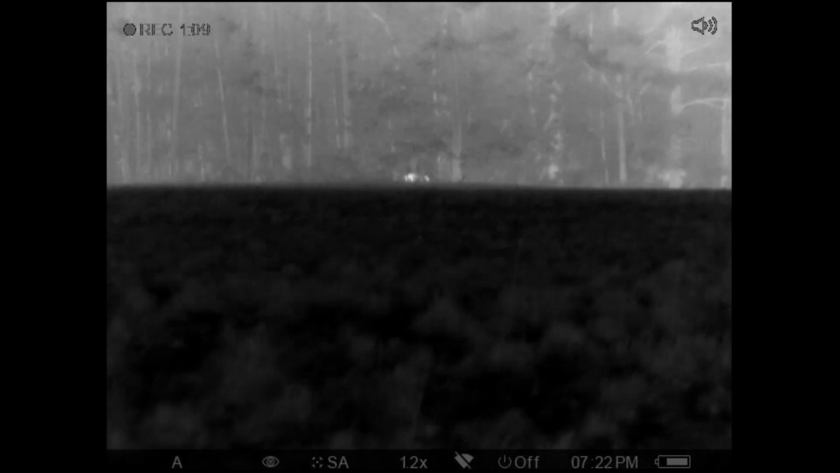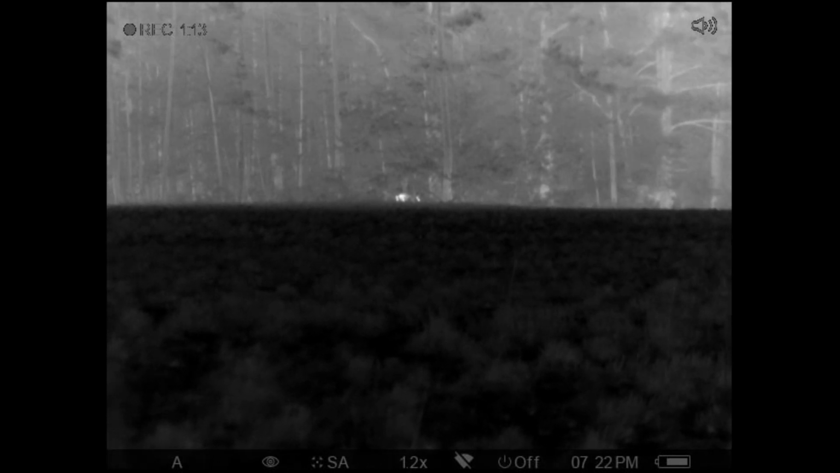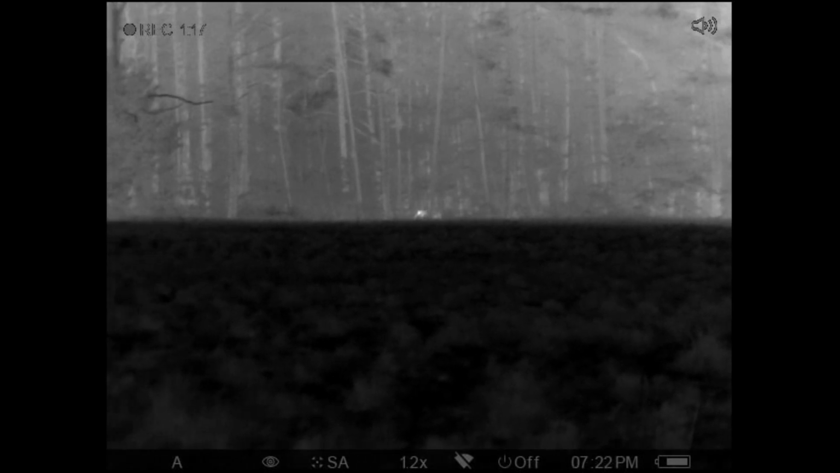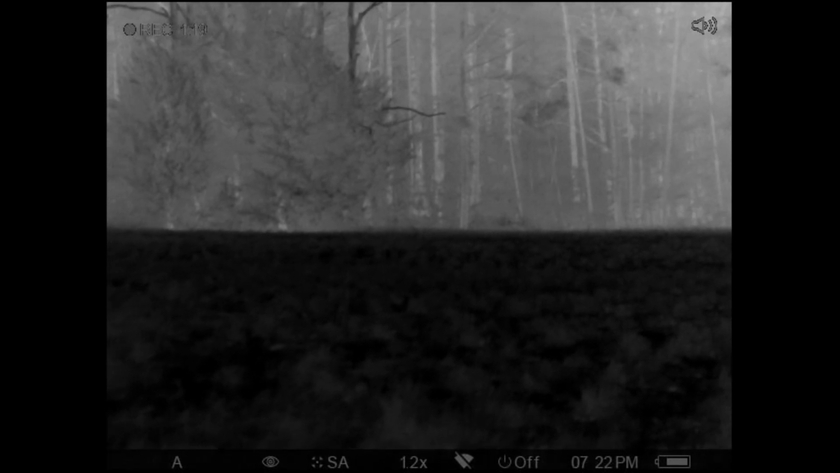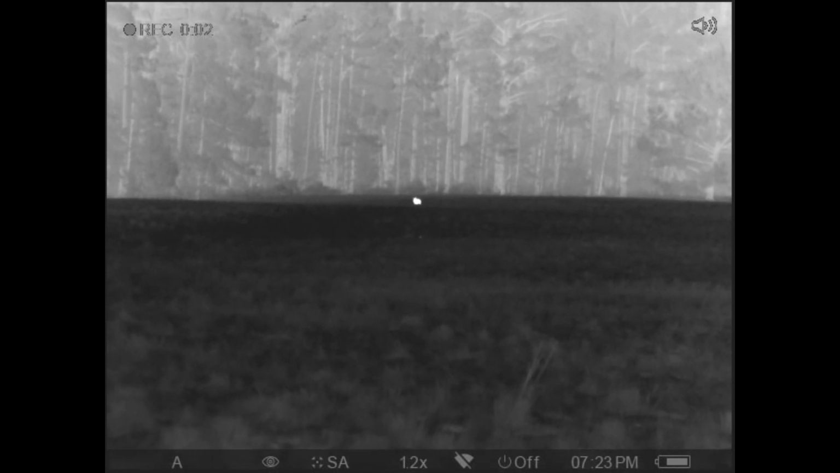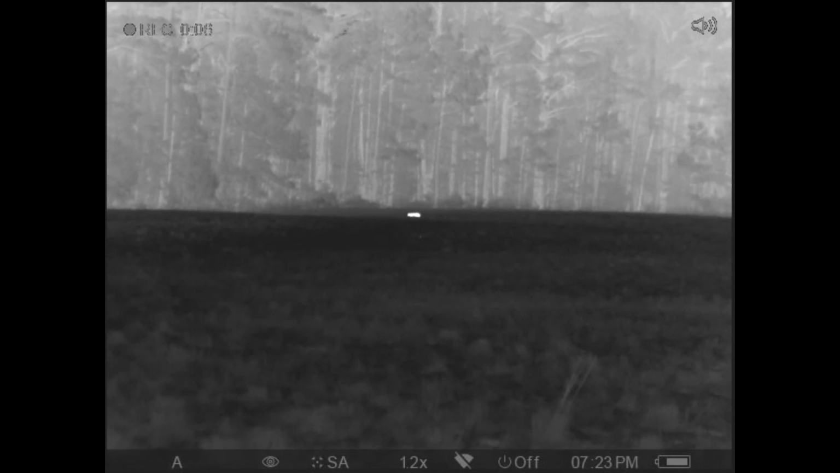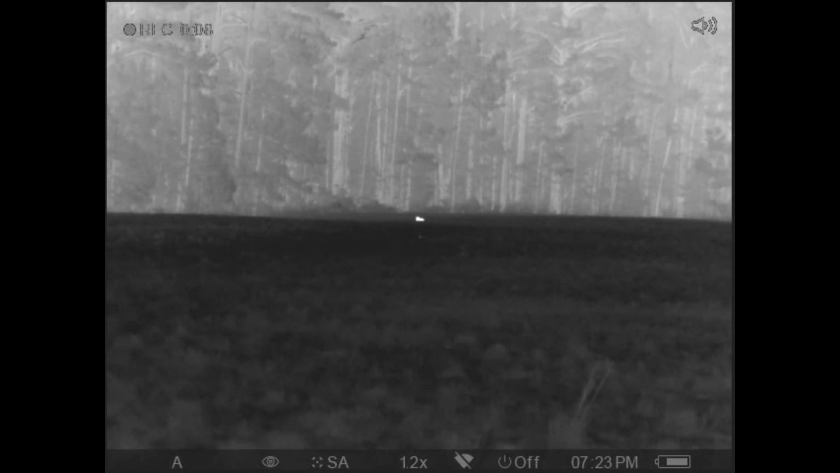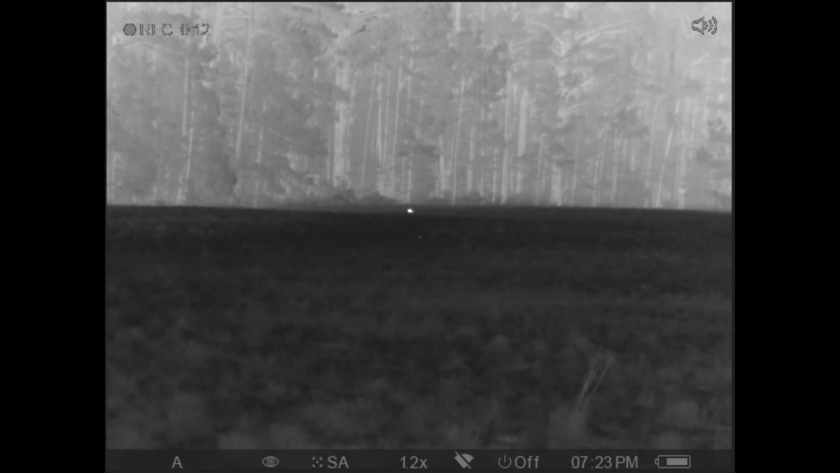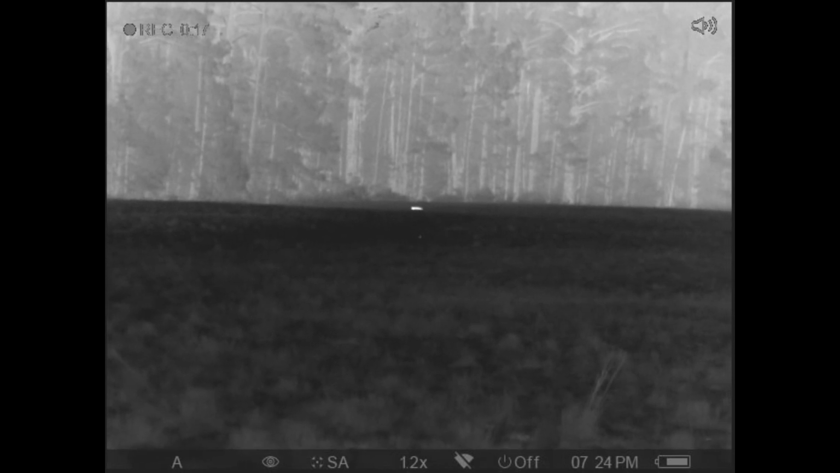Yeah, there he is. See him? Pop him. Yeah, shoot him. Shoot him again. One good shot. Alright, whenever you're ready. Pop him. Shoot him again if you can.